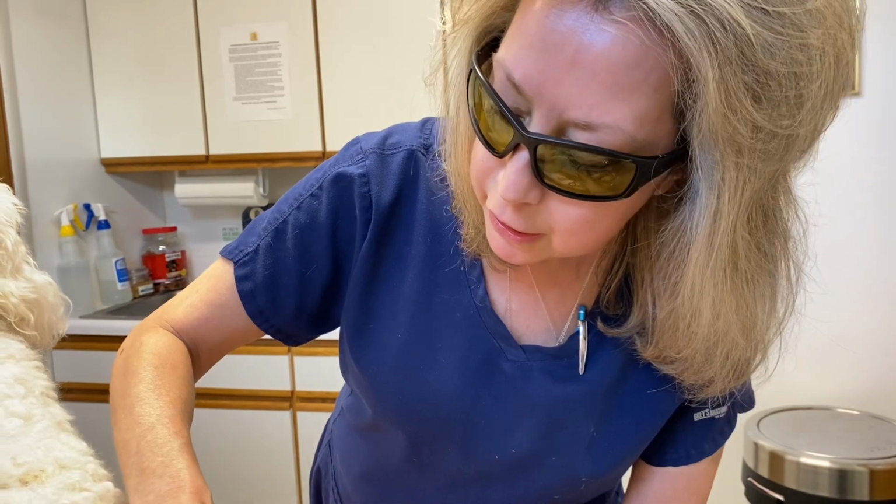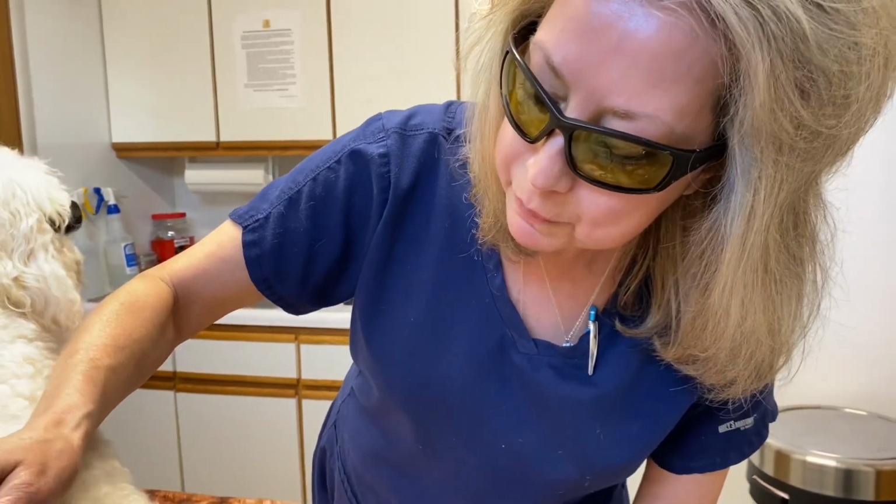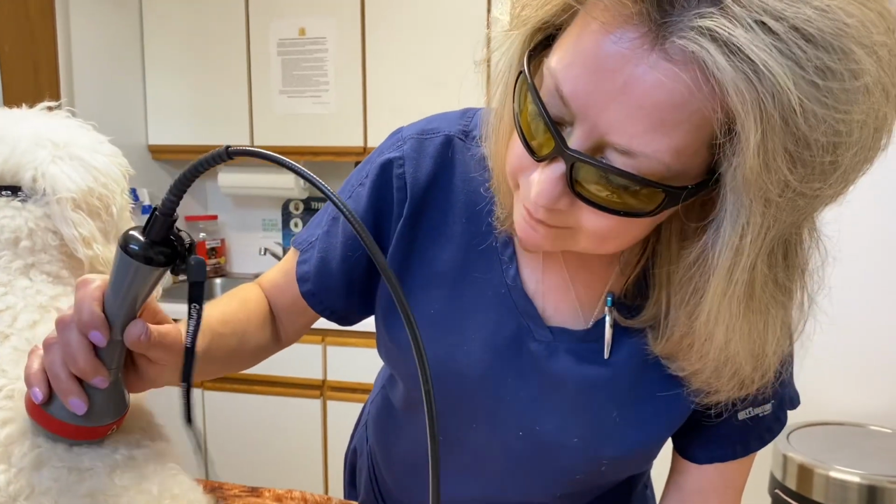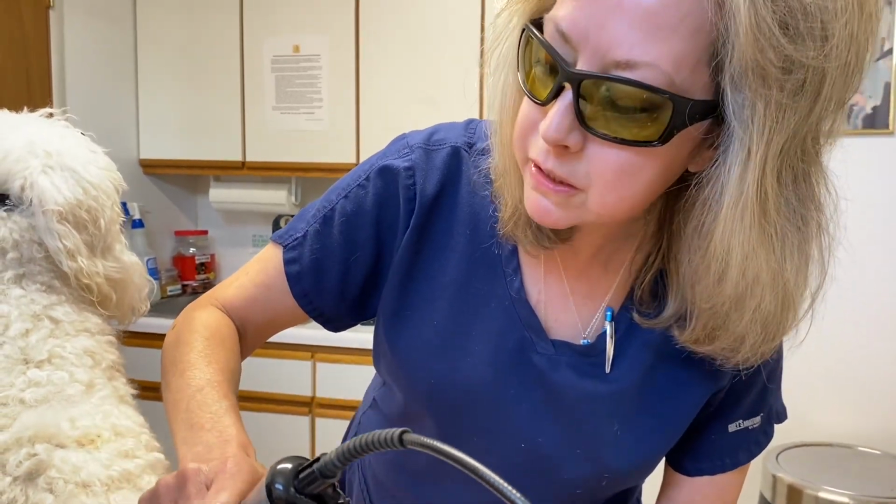In a human, the dentist can suture, or they pack gauze in there to make sure it doesn't bleed. The laser takes care of all of that. We also use it after all surgeries on the incision, so it reduces the pain and the swelling at the incision site, and the recovery time is a lot faster.